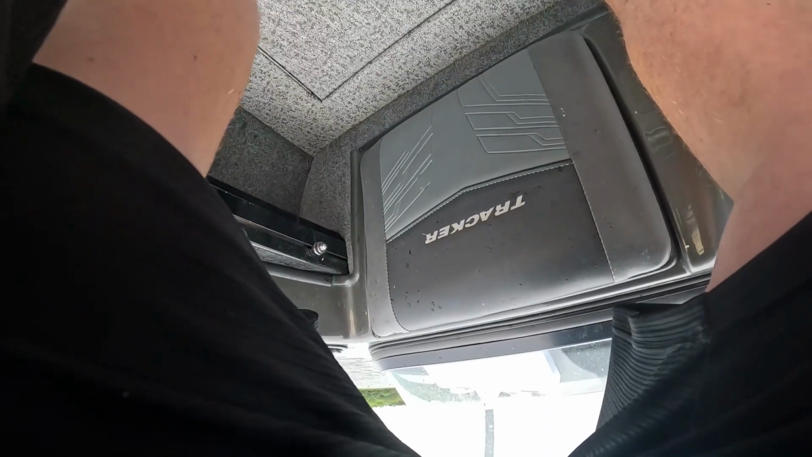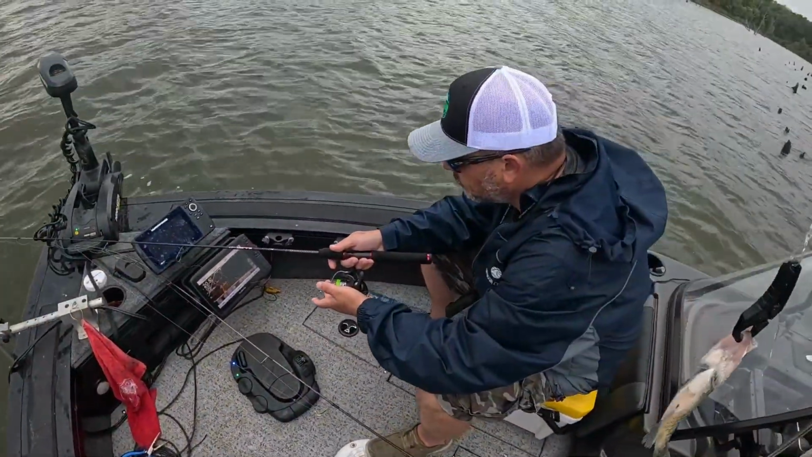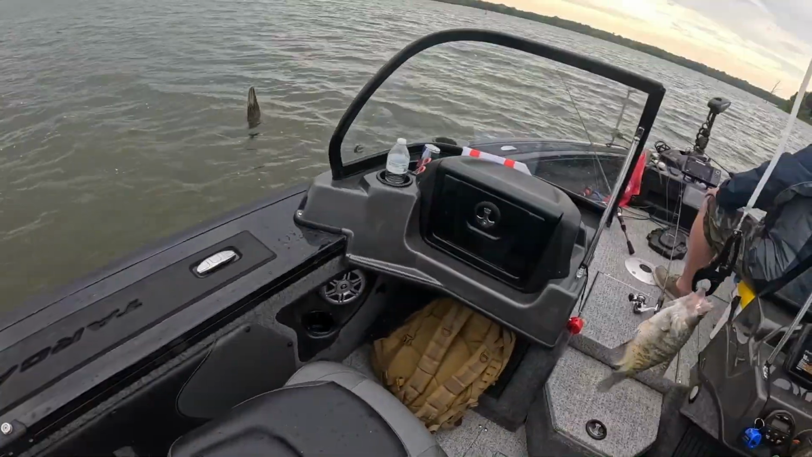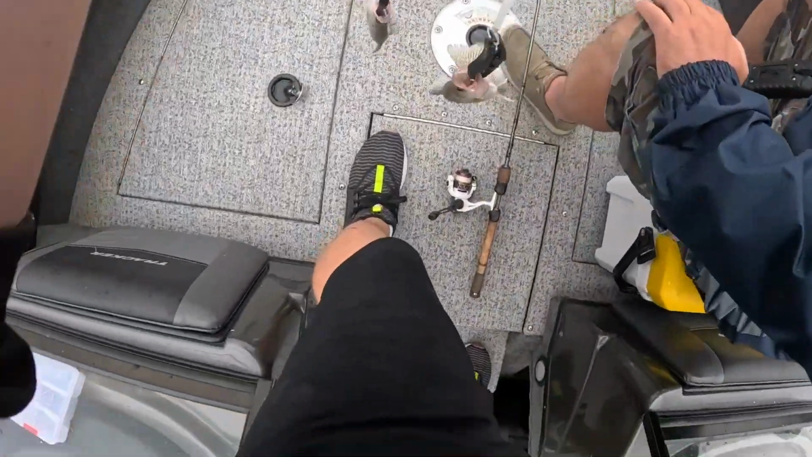Got the sprinkles going again. I like the sound of the trolling motor getting destroyed. What do you think, dude? Who's bigger? See if you see a lean. They're so close. Yellow, maybe? Left. Yeah, yellow's good. Yellow's bigger? Okay. I think that was a cull, technically.